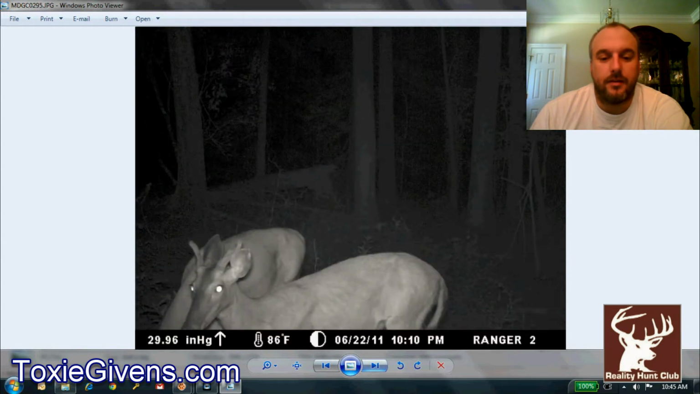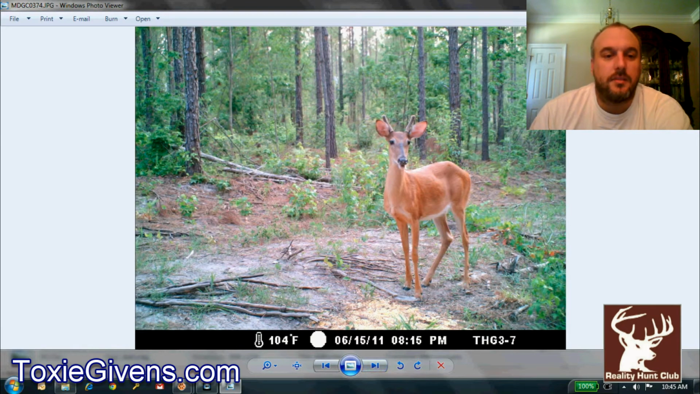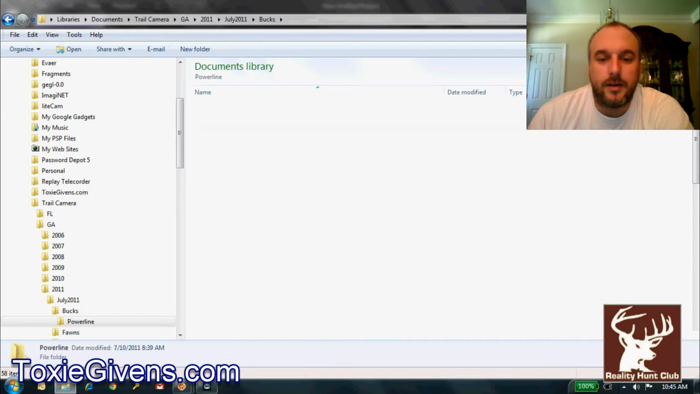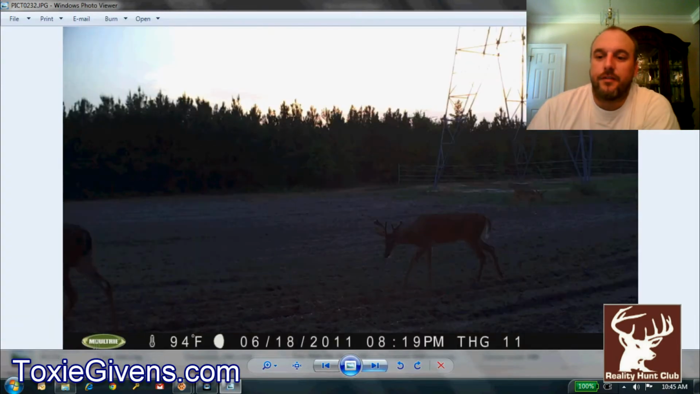All right, we're back to the beginning of those. Let me go back to another folder, if the program will let me. All right, here's some of the bucks on our power line. You can see the fence of our 3 acres below.